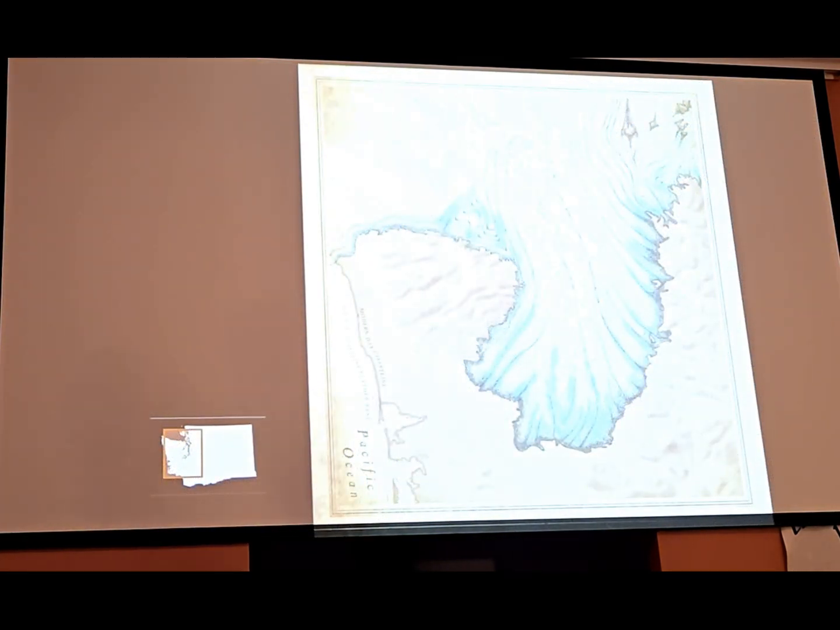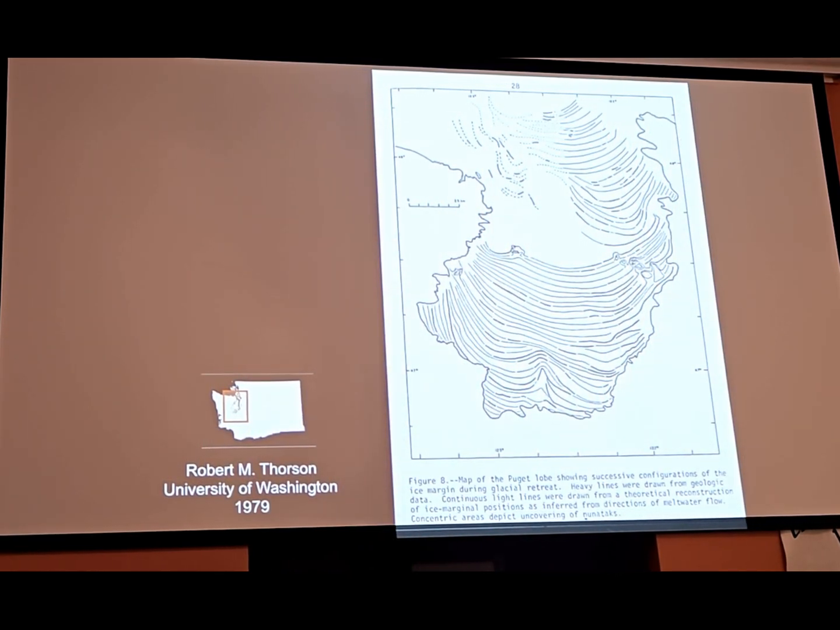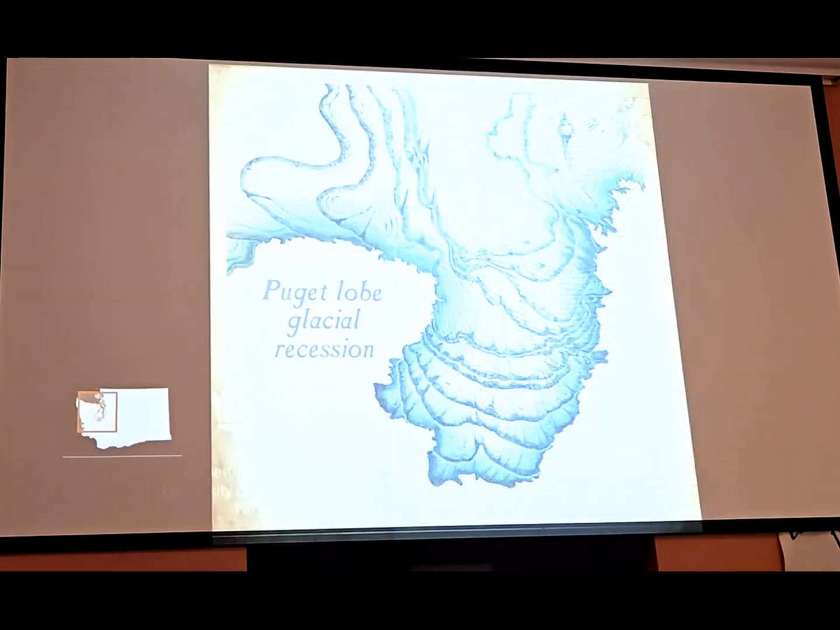So a few years back, we used that idea to create kind of a new generalized rendering of the Puget Lobe based on some more recent southern ice extent data. And we also used this map of the Puget Lowland glacial retreat by Robert Thorson as a guide for multiple iterations of the ice lobe. So here's what that ended up looking like.